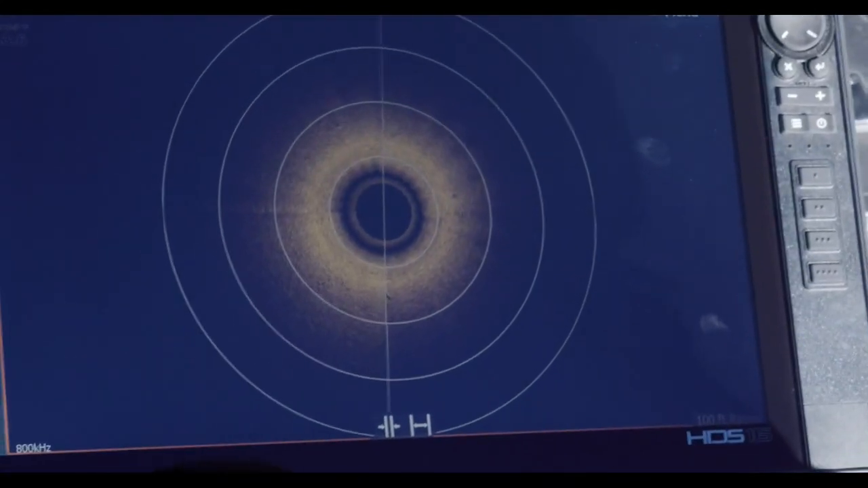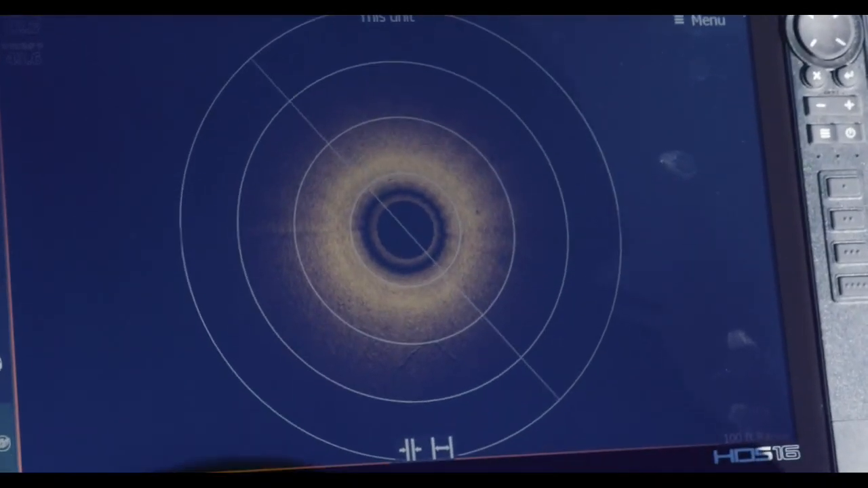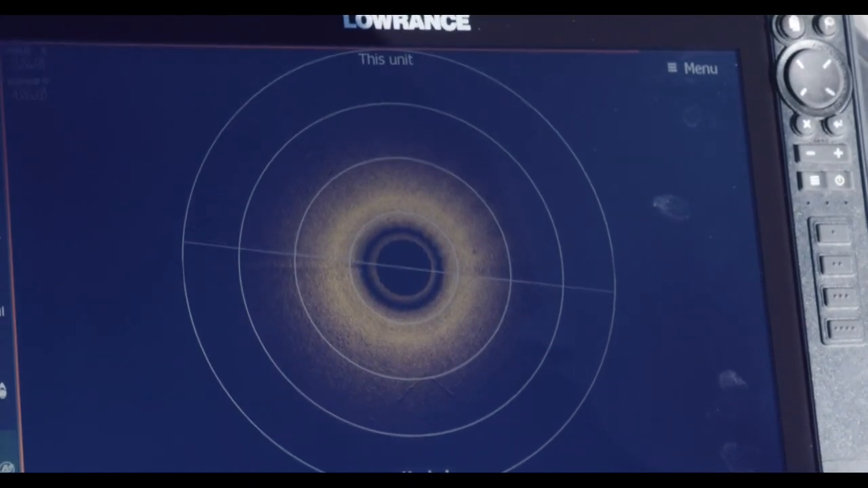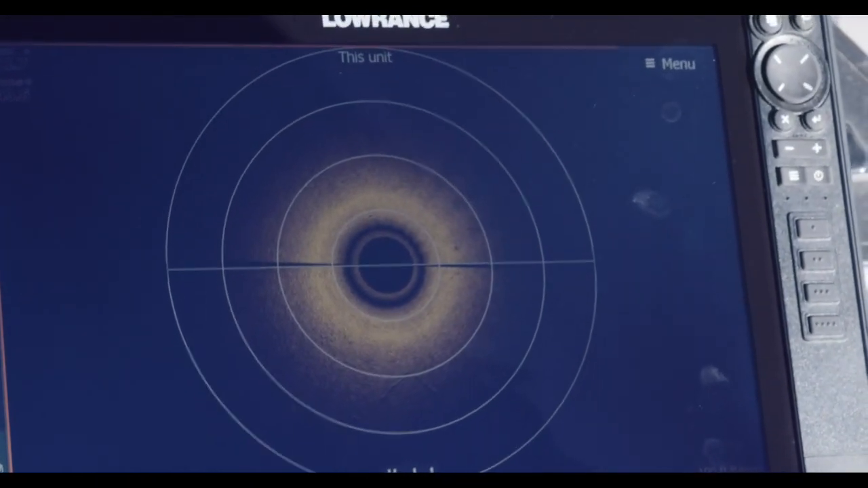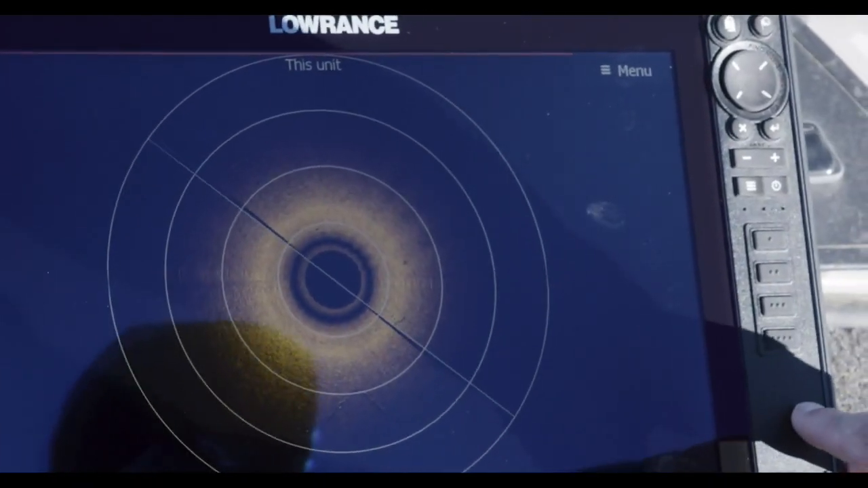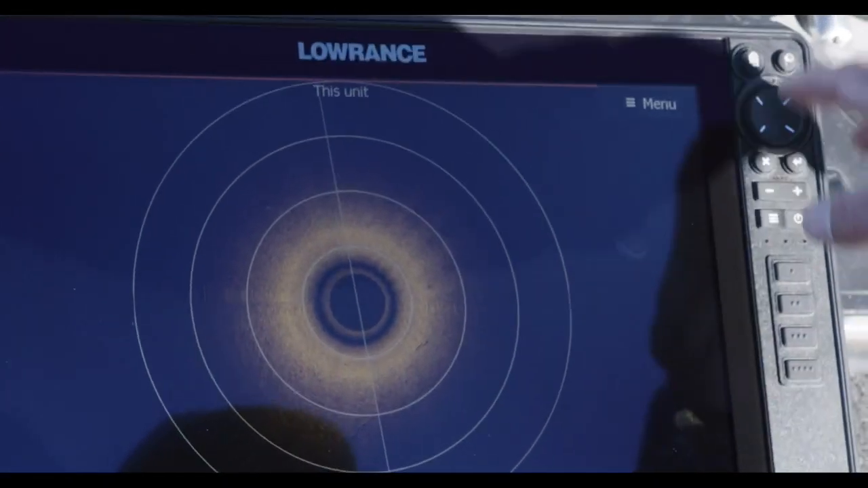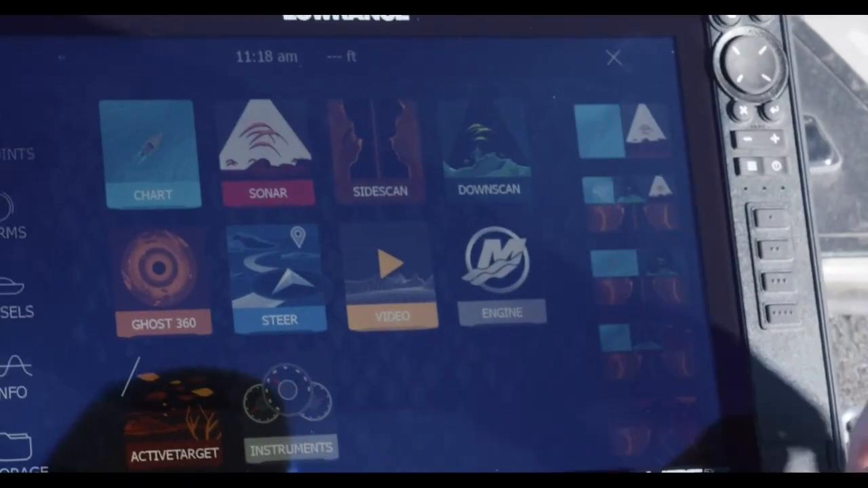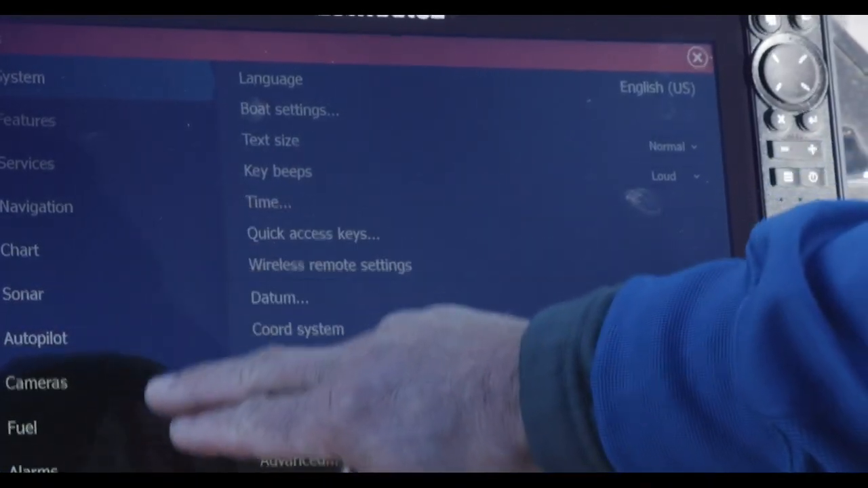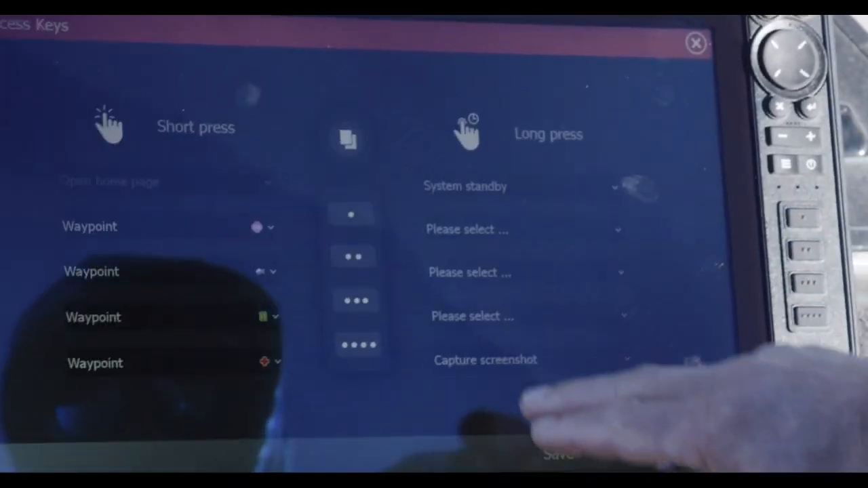All right, so one of the questions you had for me earlier was, can this thing just automatically go back to the screen I use when I'm fishing when I get here? While it can't do that, the awesome thing about these quick access keys, these over here, is that you can program one of them to go to the screen you use when you fish. And you can do it with either a quick press or a long press. So if I go to my settings, go to quick access keys right there on the right. Boom. Oops, hit the wrong one, fat fingers. We'll blame that on the waves.